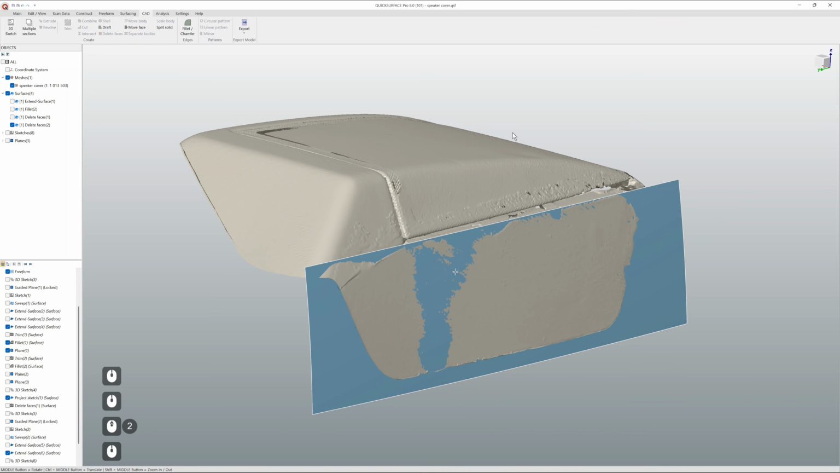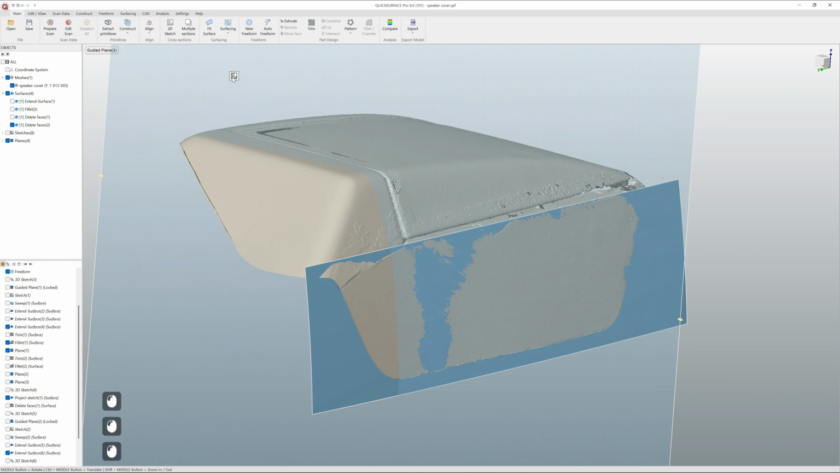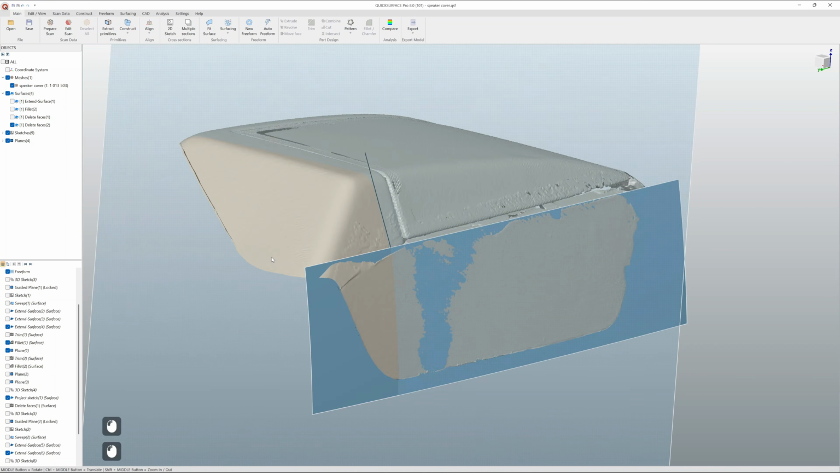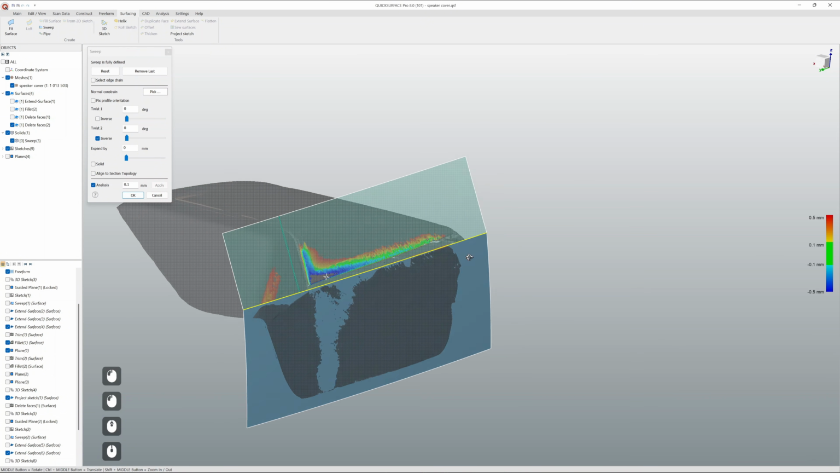So at this point, I will try to create another plane for here. Let's create a cross-section sketch. And let's try to fit just a straight line in this case. And let's sweep it across all this edge here.